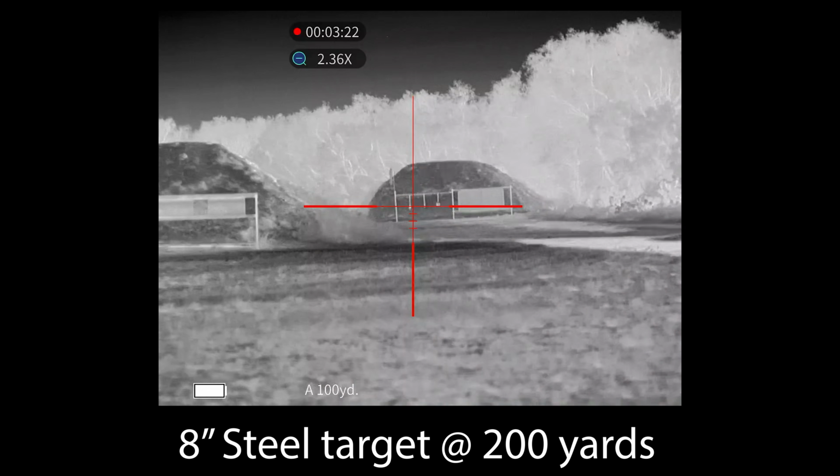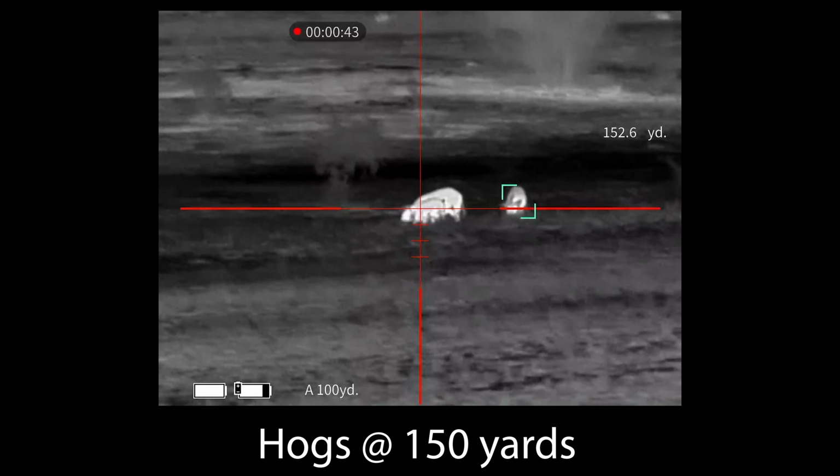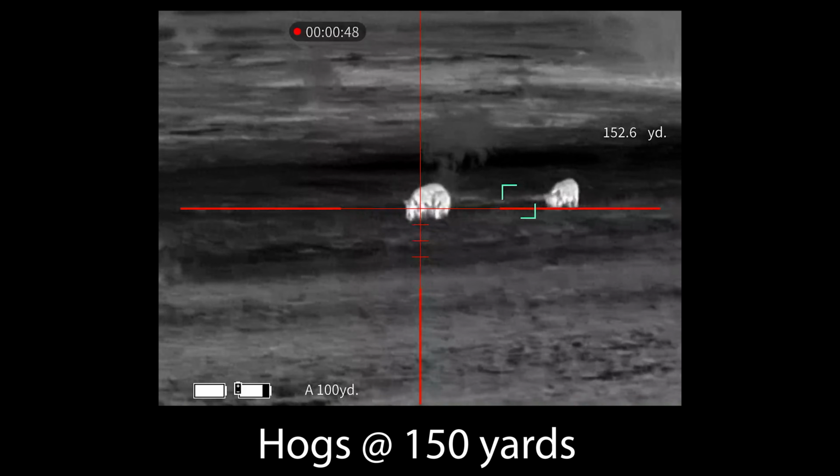In fact, they boast that there's an onboard algorithm that helps highlight things, make things look better, of what the scope thinks is actually of importance.